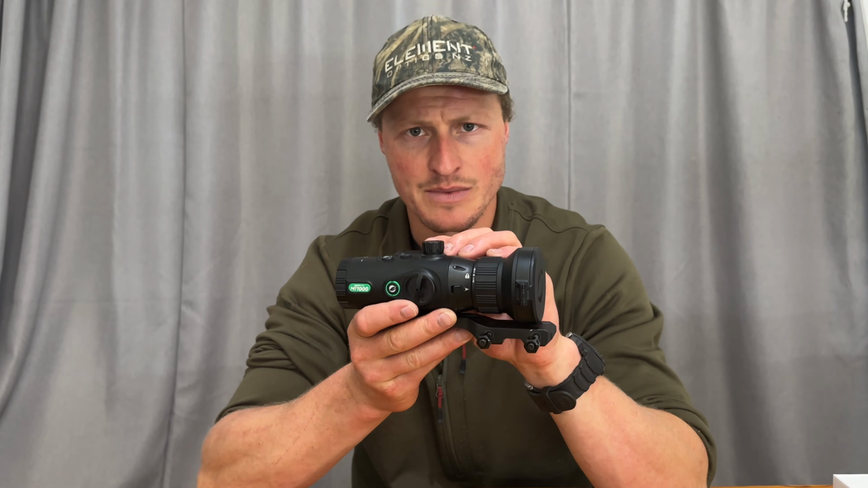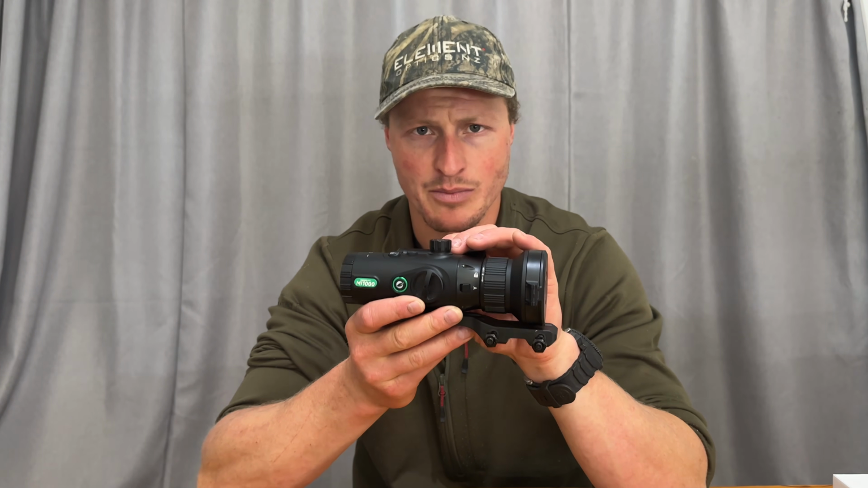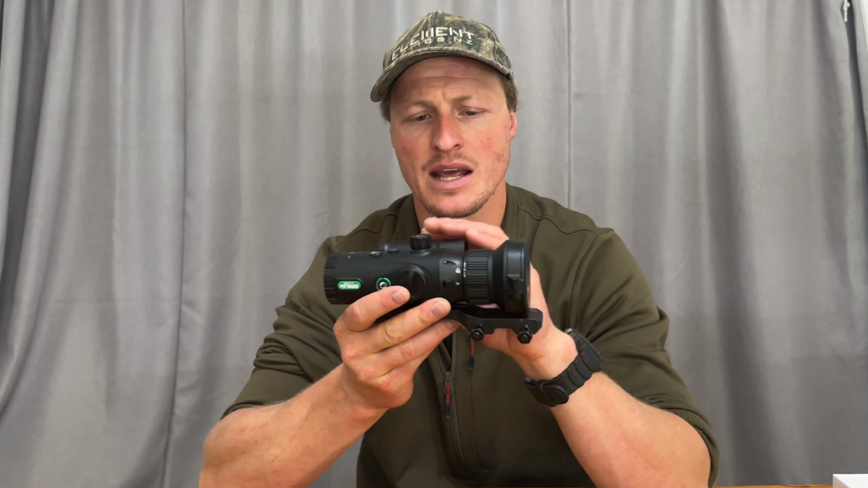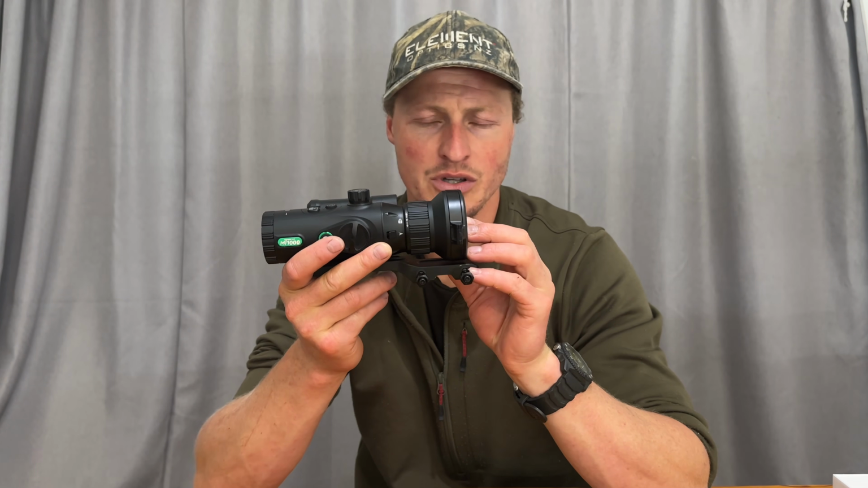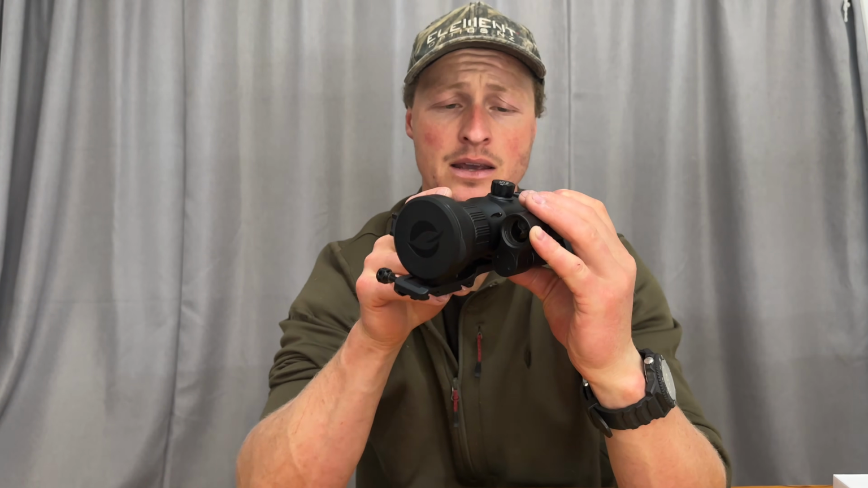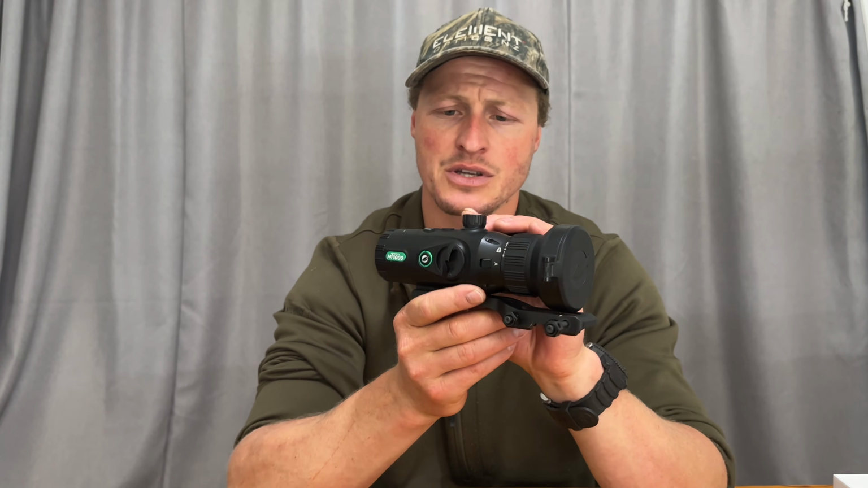And this also teams up really nicely with their ballistics program. So this has an internal ballistics program where you can enter your bullet weight, BC, velocity and things like that to have an accurate compensation of bullet drop in the unit. So very impressed with that, and a really good feature to have.